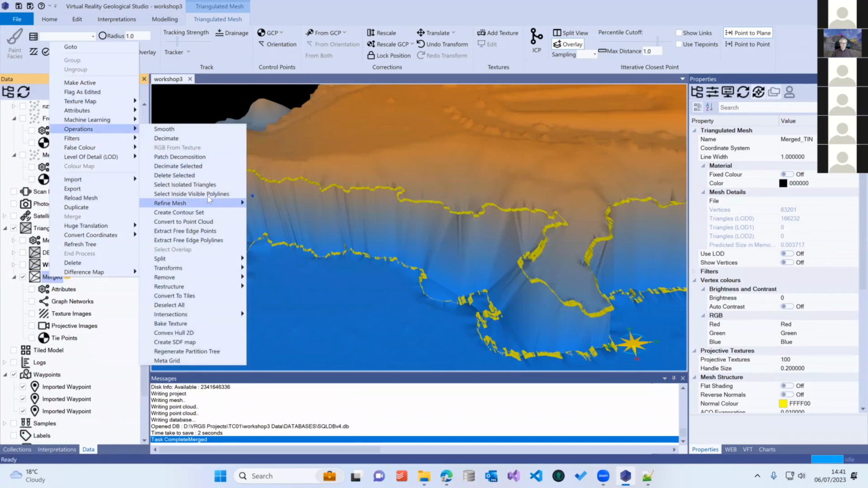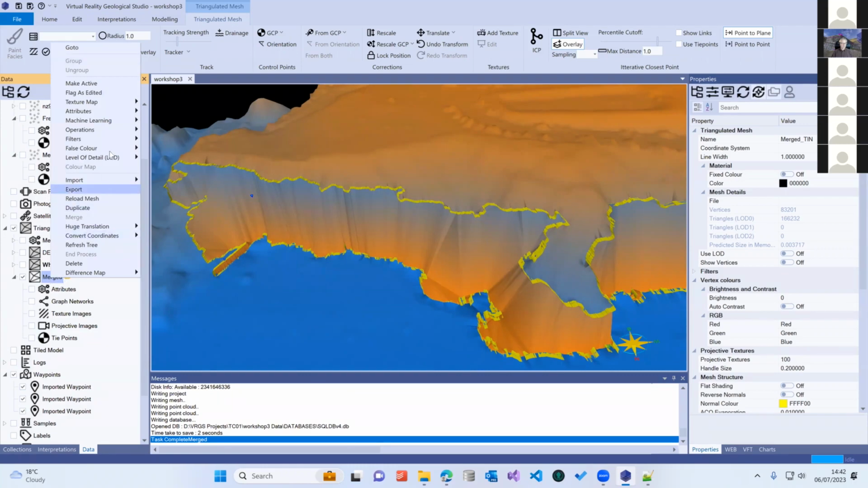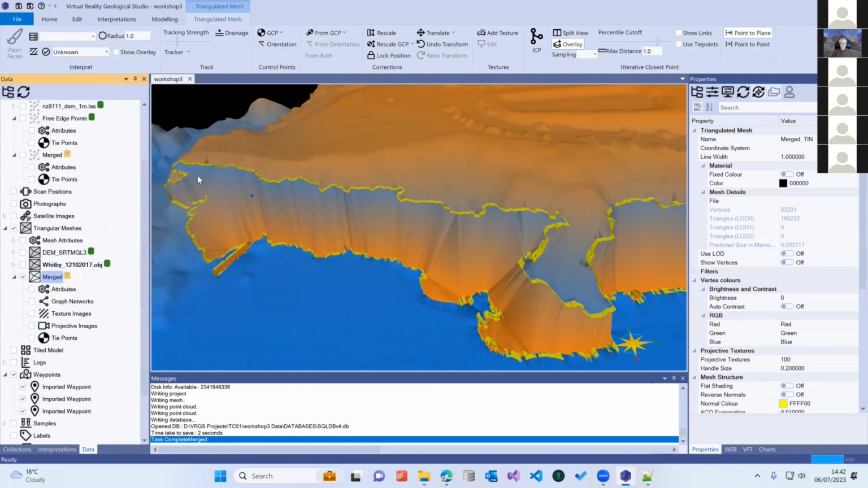A similar thing is to select inside visible polylines like we did on the point clouds. Selected inside those. I'll do operations, delete selected.